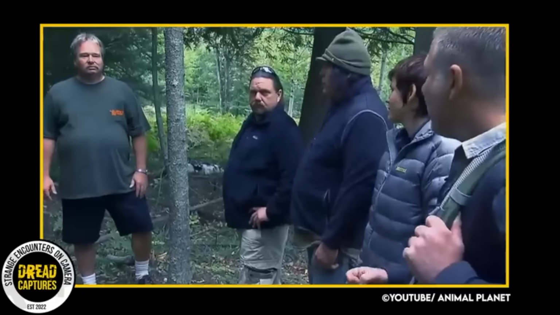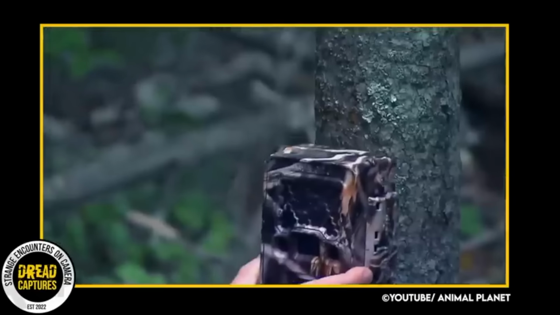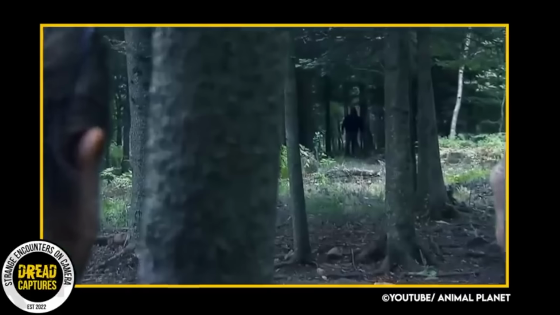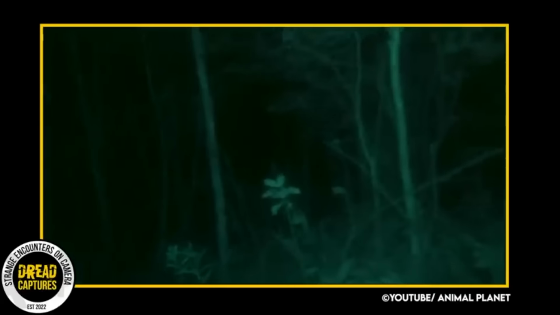As the 4 members of the BFRO head to Craig's property, located right on the border of Wisconsin and Michigan, it is the exact type of dense forest a creature would inhabit. The foursome would spend a few nights and days on Craig's property. They were performing reenactments and searching for any reasonable explanation to verify or debunk this photo. Ultimately, the verdict was inconclusive. They could neither confirm nor deny what was in the photo.